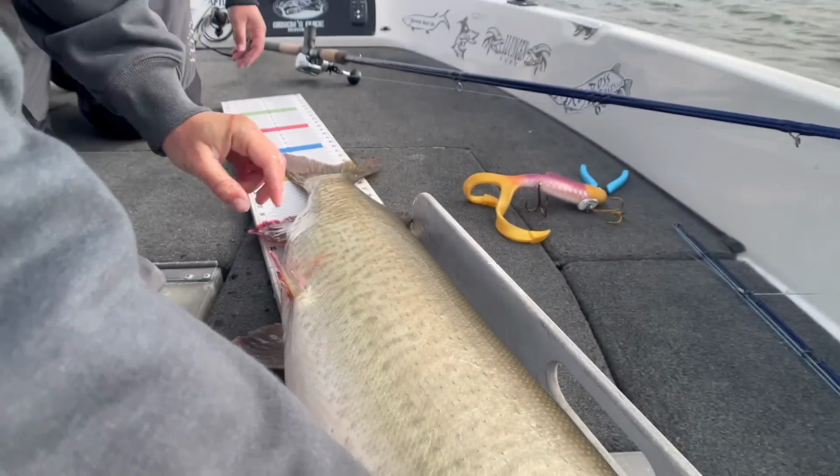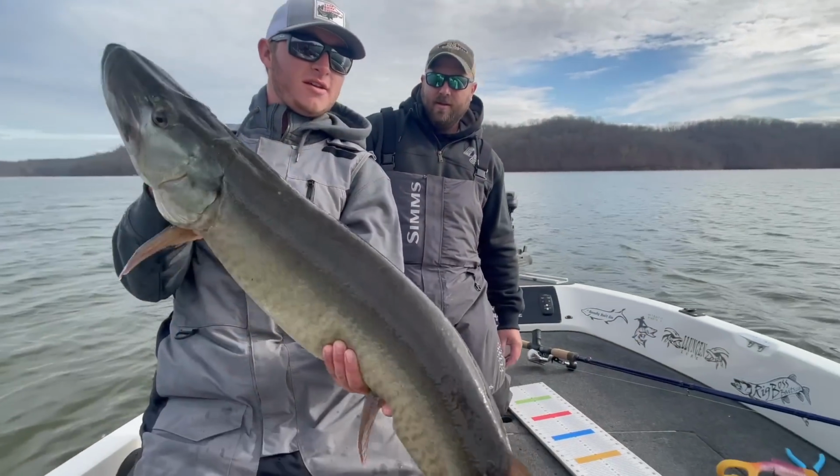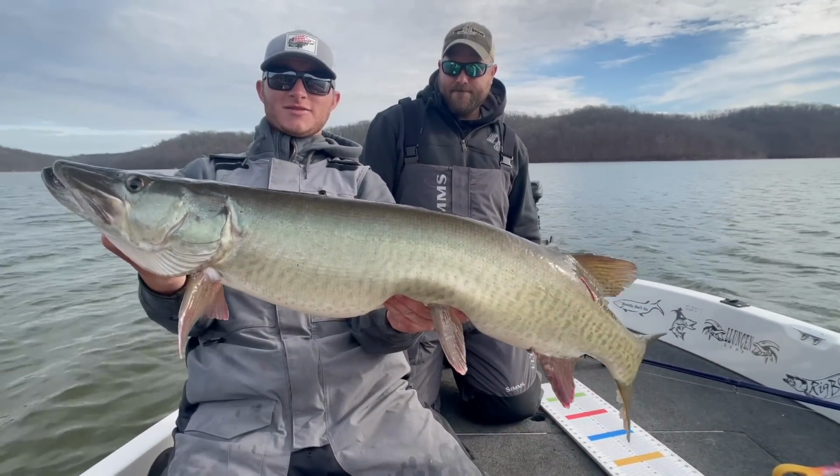45 and a quarter. Weird fin there. Awesome fish. Great way to end the day. Sweet fish. Let's get her back.